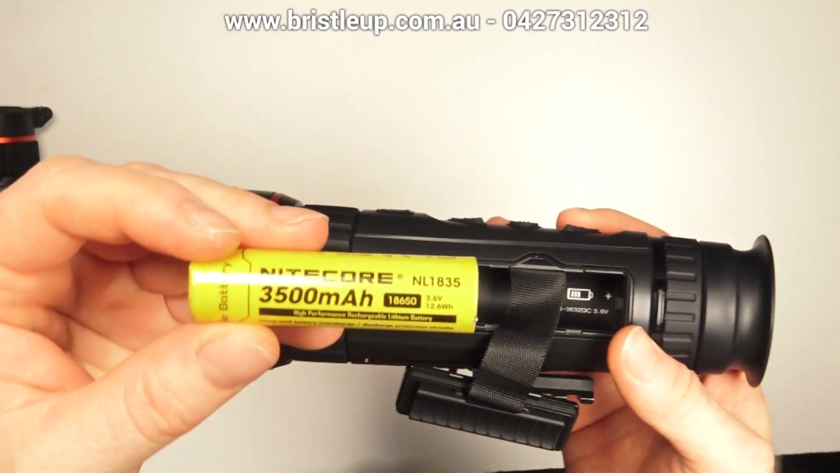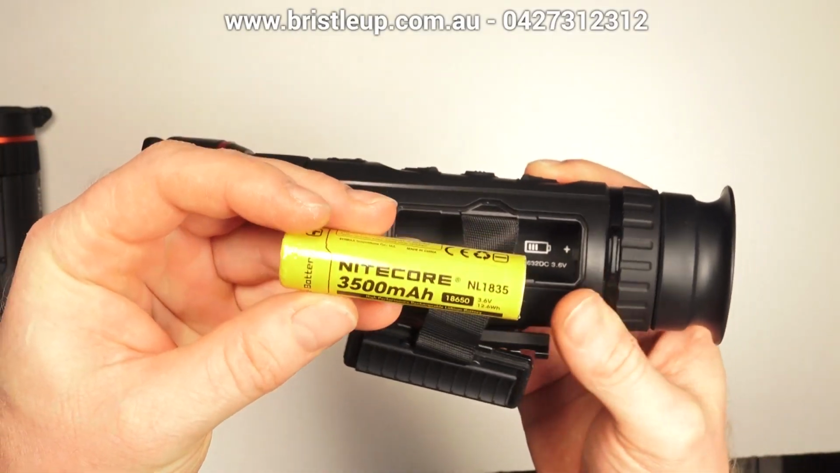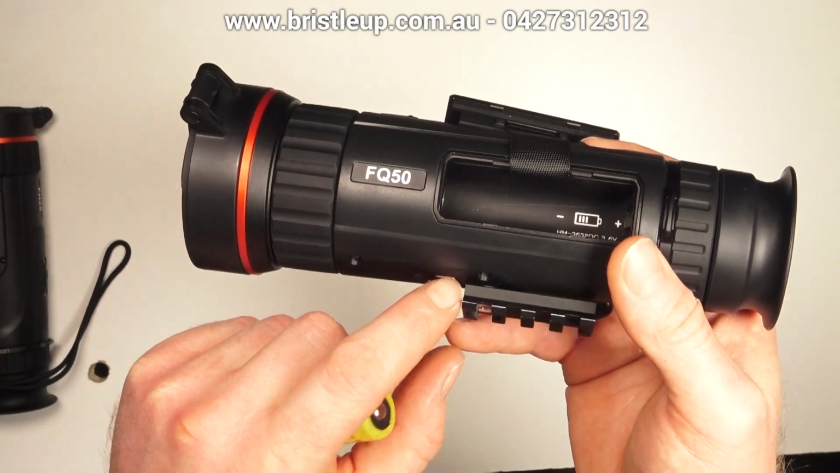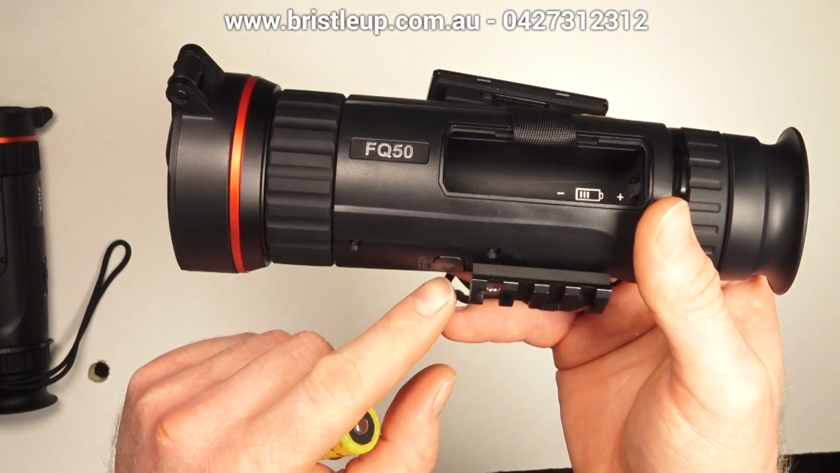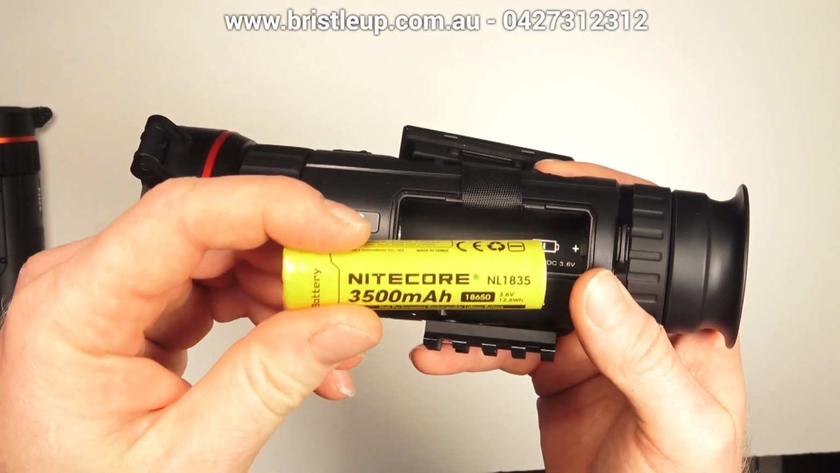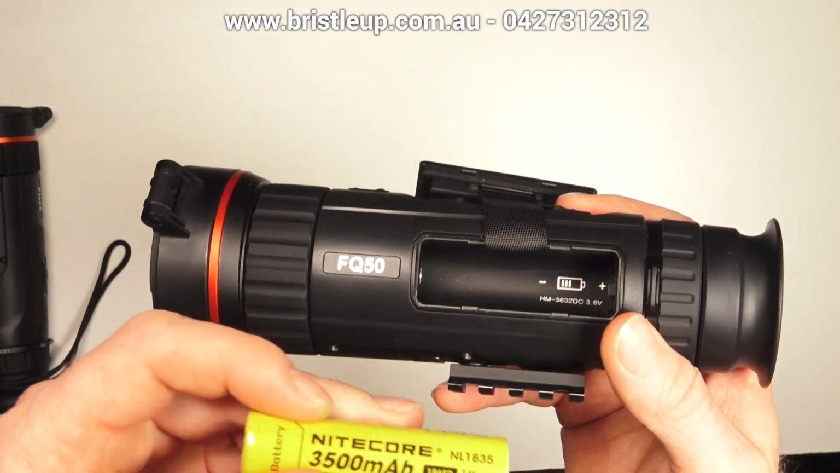I do find these Night Core batteries are better and more reliable, particularly if you're using it wirelessly to a tablet, mounting it on your roof or whatever. I do recommend these high capacity Night Core batteries. They do seem to work better.